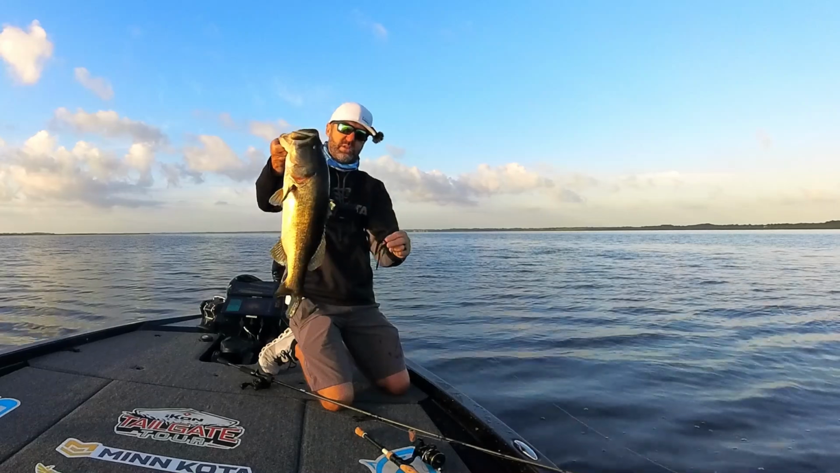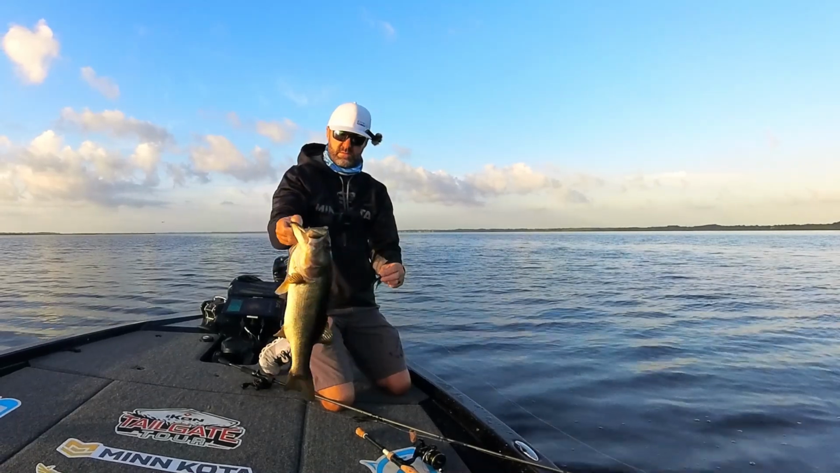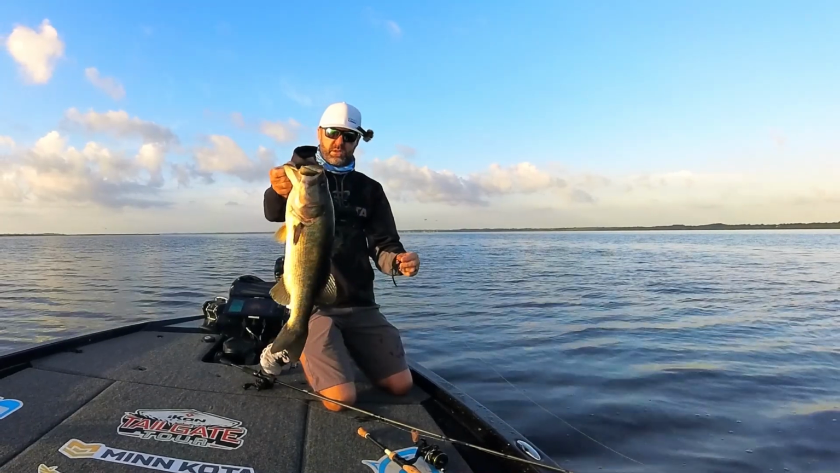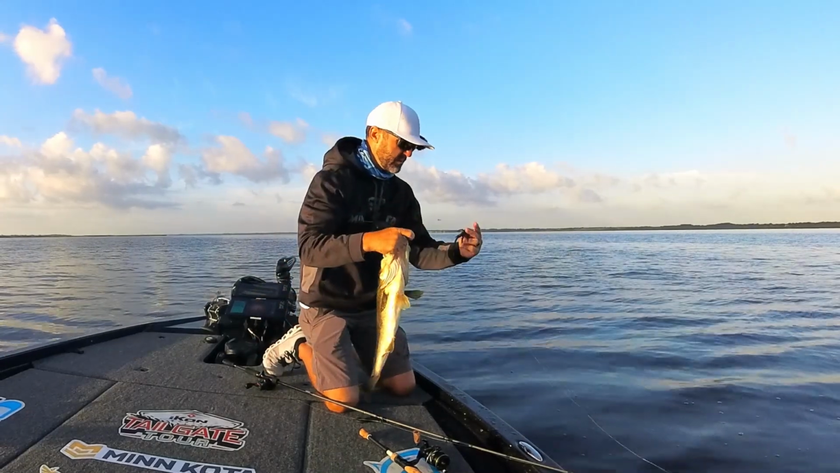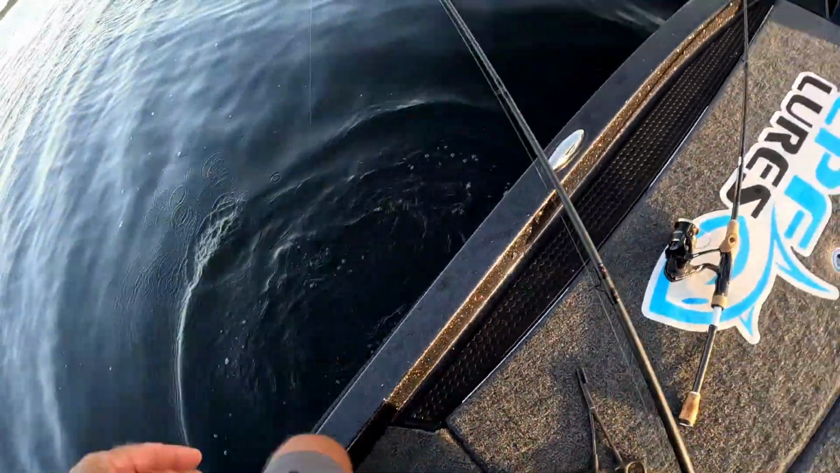Not a bad fish. 4 3/4, close to 5. He knocked the fire out of it.